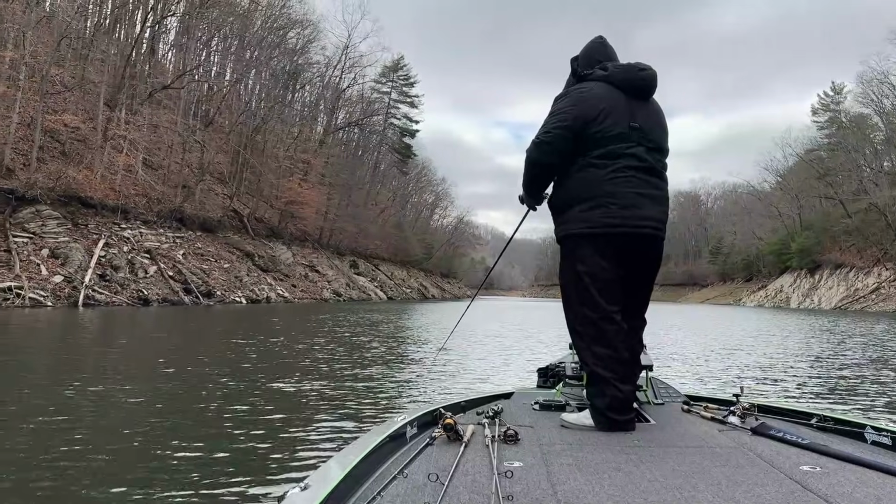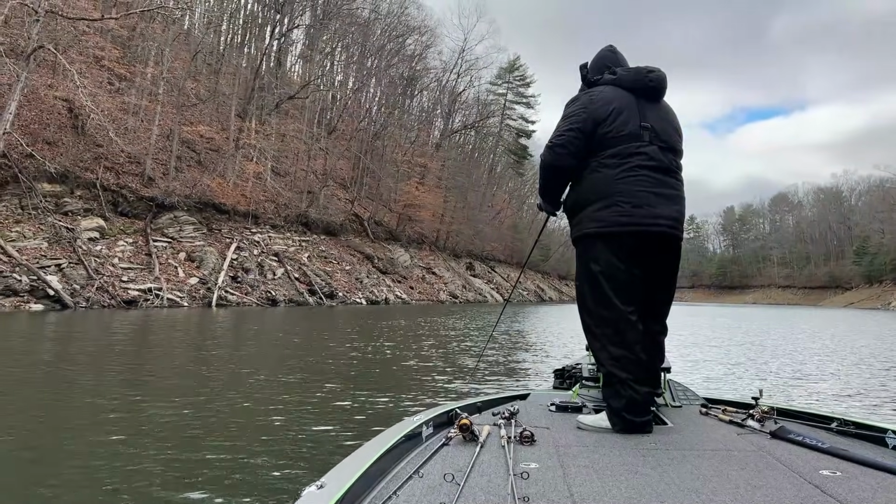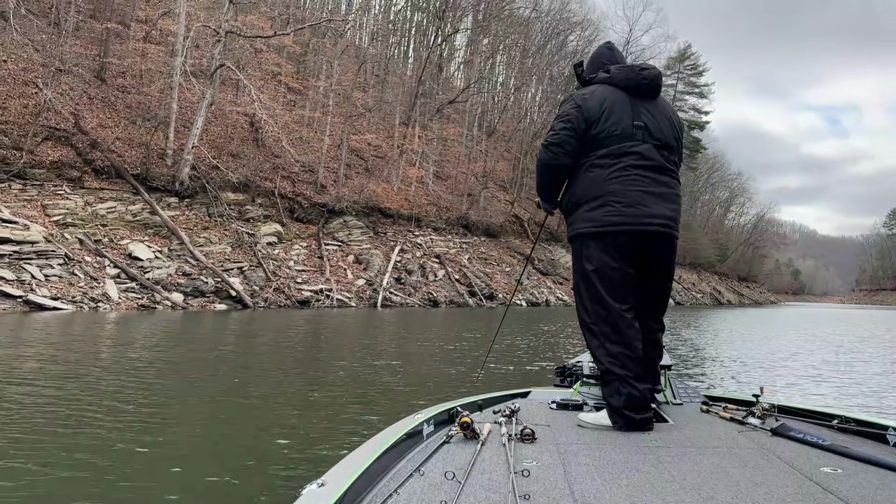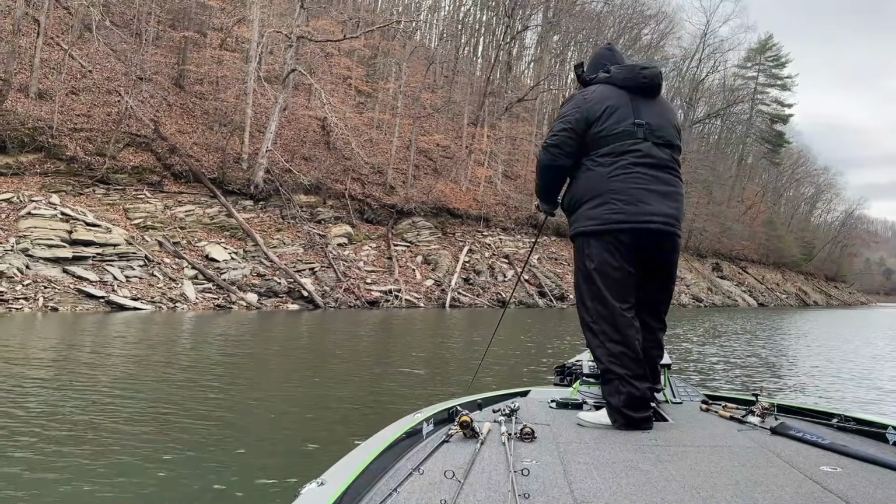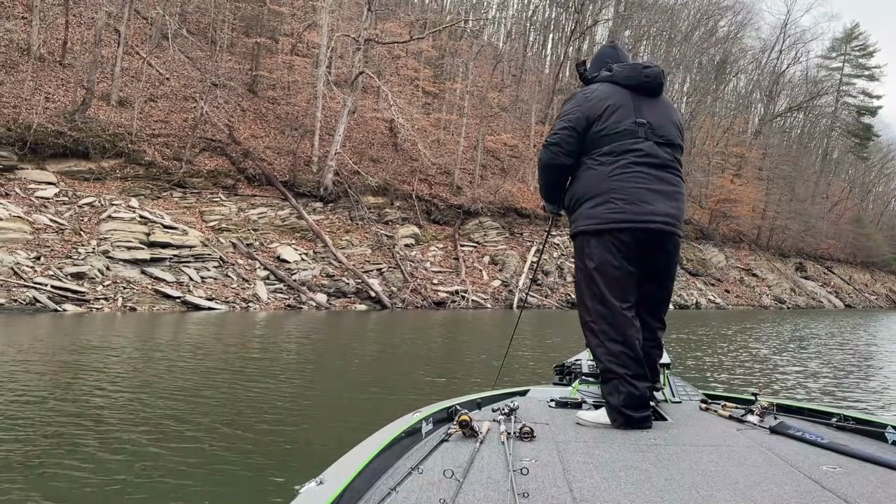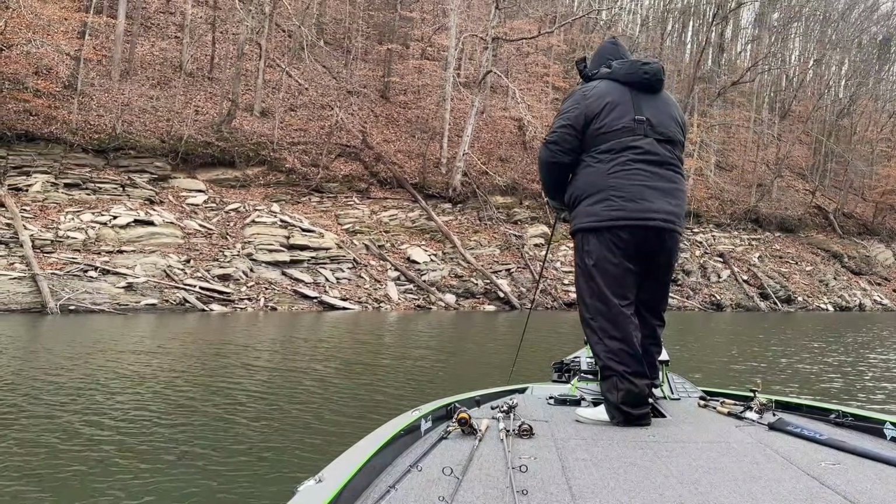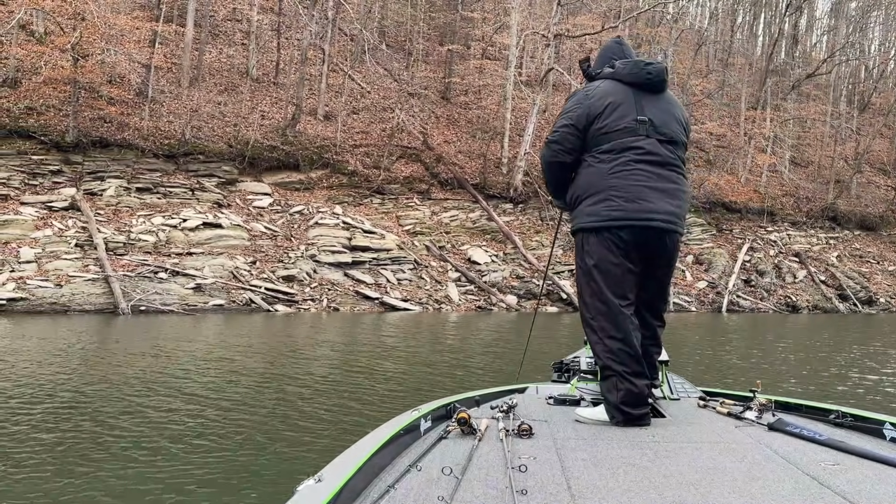Doesn't seem like it. We've seen some fish come up out of the rock, but 90% of the time they're sitting right on the ends, and sometimes not in. They're going to be stuck to the bottom. So you are going to reel this thing painfully slow. You're going to want to feel it hitting the bottom sometimes.